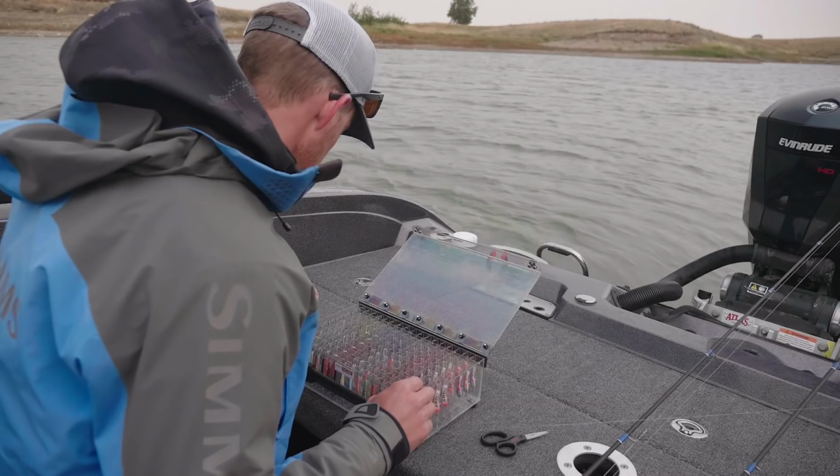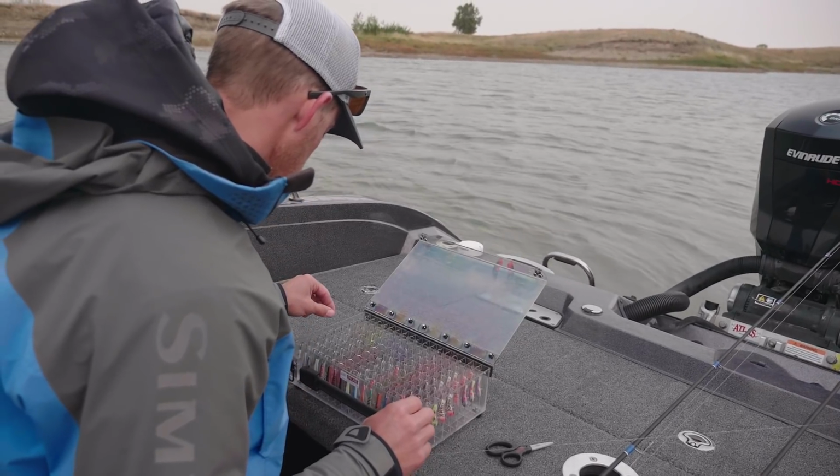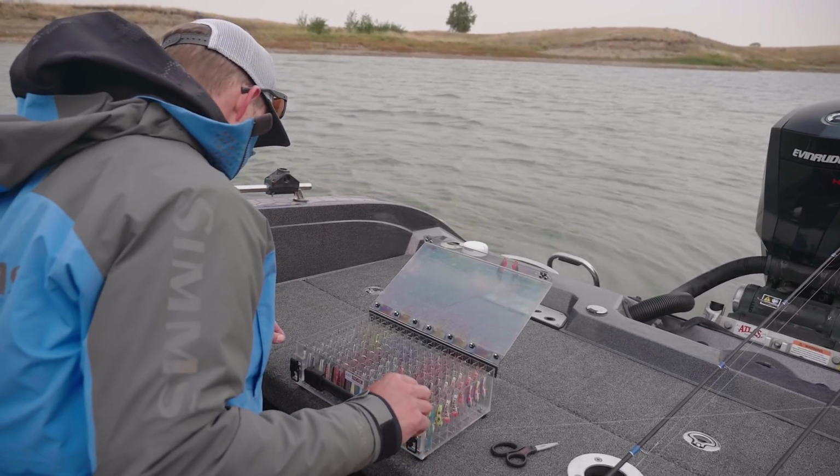Having a jig rod rigged for the weeds and a rod for a glide bait like a Shiver Minnow or Johnny Darter is very important.